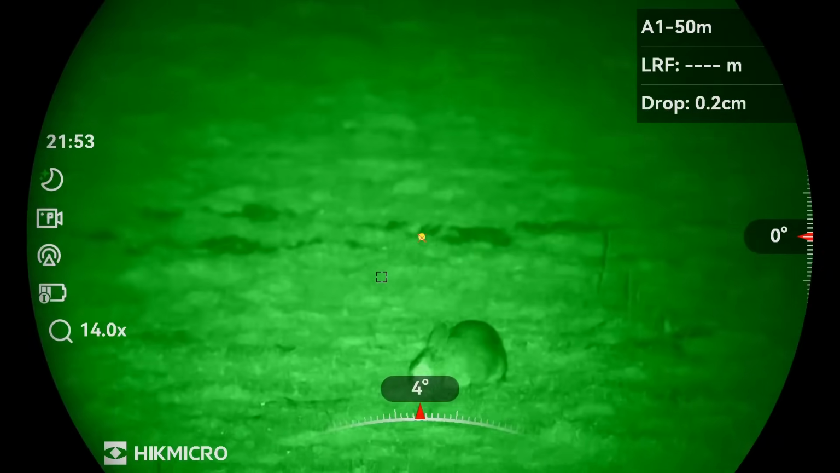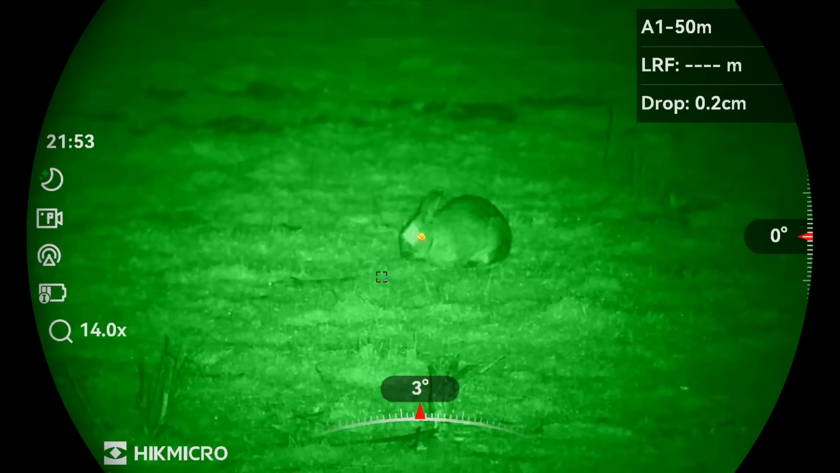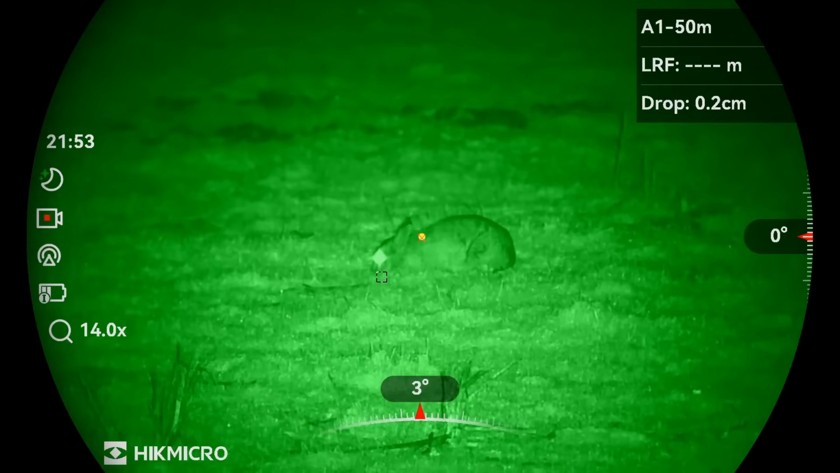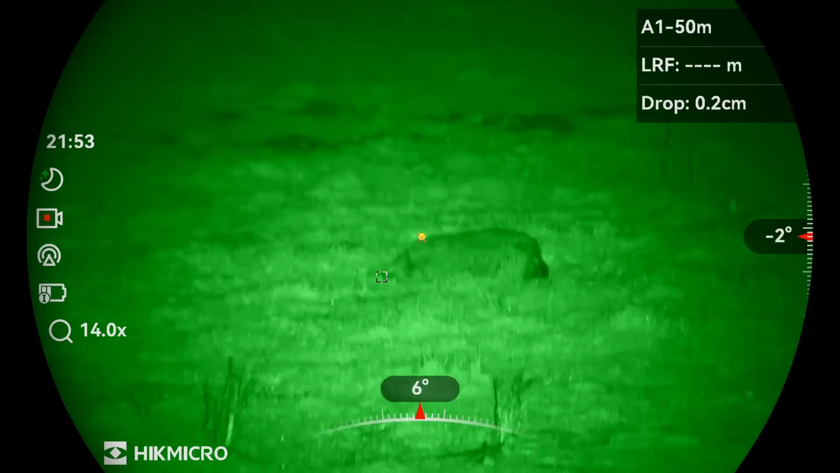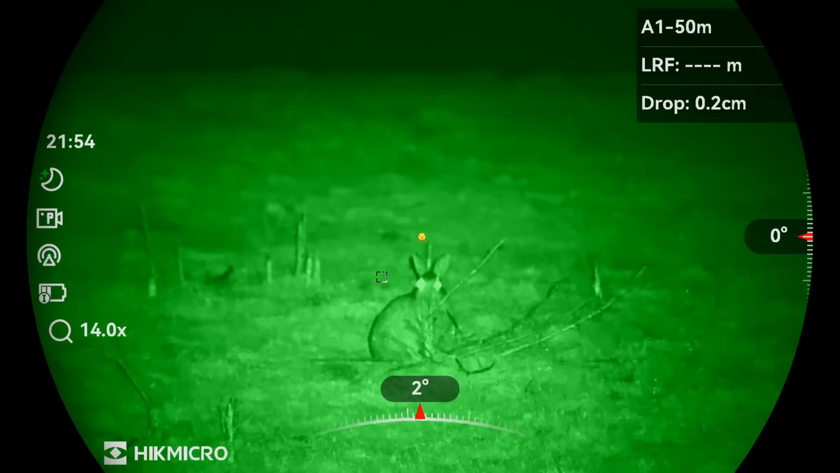Just looked over the wall and there's 3 rabbits that look really good, so I'll see if I can get all 3 of them. That's the first one. Great, the others haven't run.